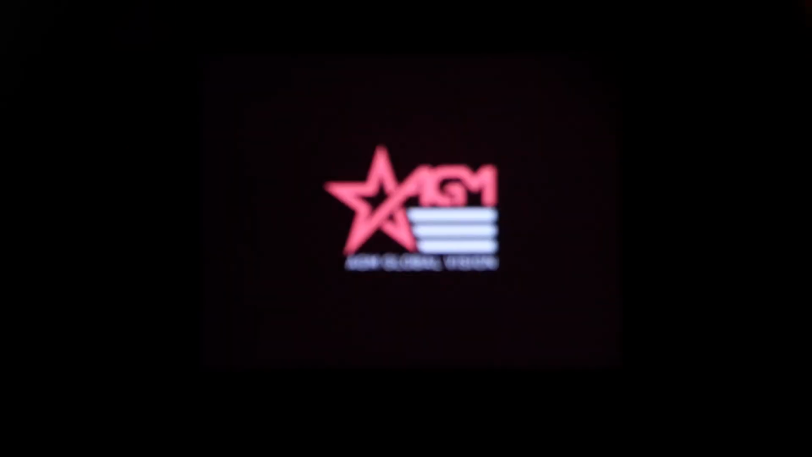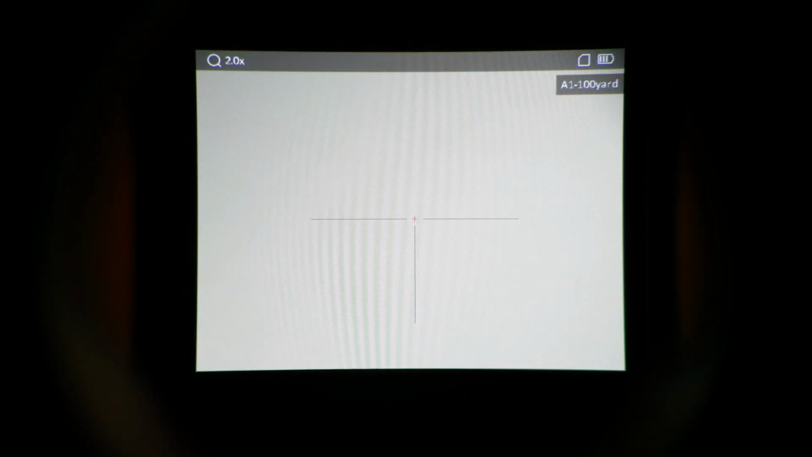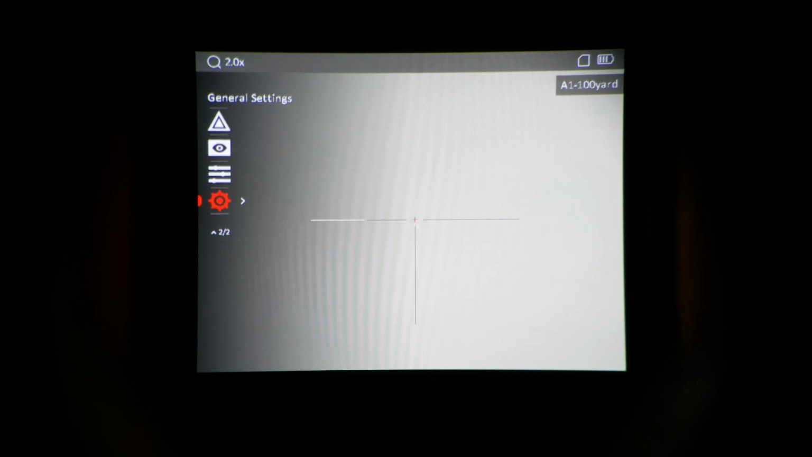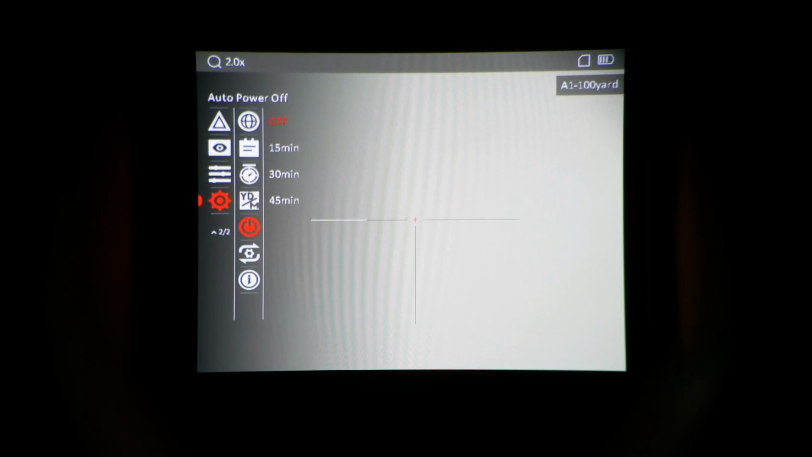If you ever go to an industry convention like SHOT Show or NRAM, you'll notice that all the thermal devices at all the booths are hooked up to USB battery banks in order to keep them running all day. Depending on how you're using your thermal device, you may not want to repeatedly turn it off and back on again during the night. The boot up time on the Rattler V2 is pretty short, but it's still easily long enough to cost you a shot opportunity.